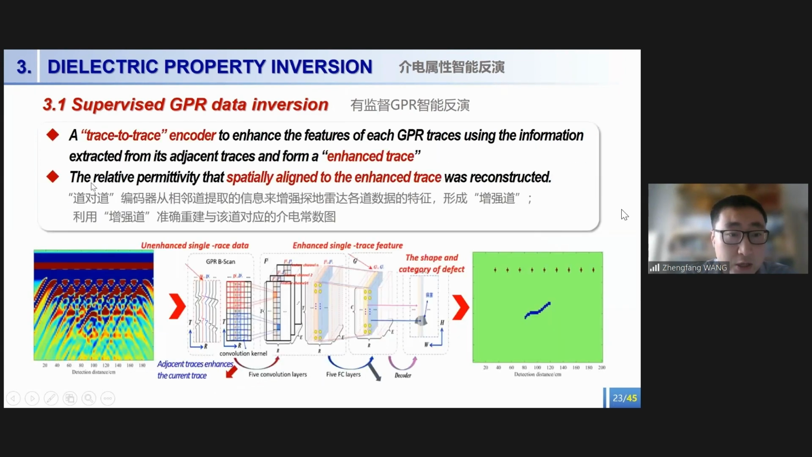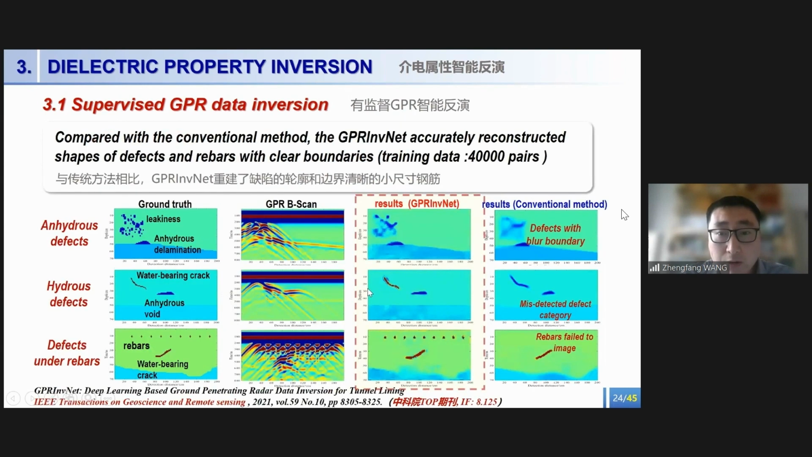Specifically, we designed a trace-to-trace encoder to enhance the features of each GPR trace using the information from its adjacent traces and form what we call an enhanced trace. With this enhanced trace, the relative permittivity that is spatially aligned to the enhanced traces was accurately reconstructed. The simulation validation results demonstrate that our method can accurately reconstruct the shapes of the defects and rebar with clear boundaries.